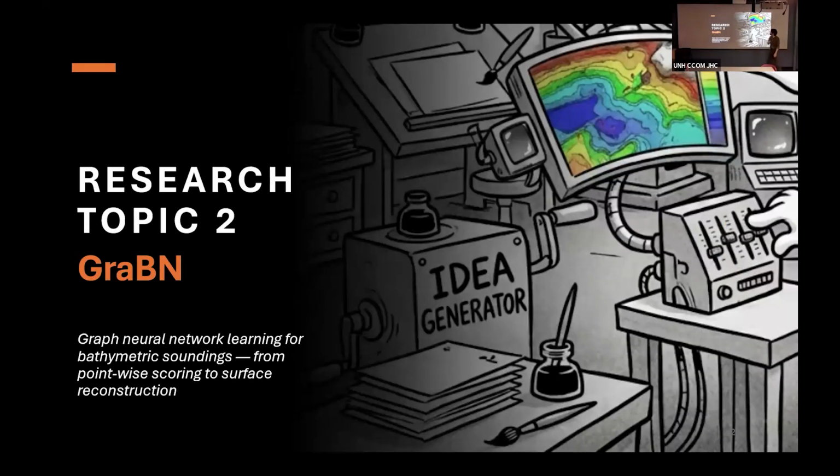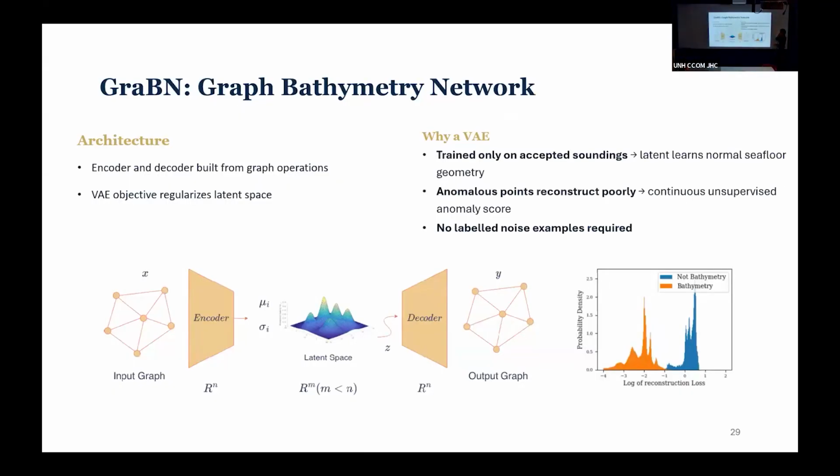It's bad. So this takes us to research topic 2, right? Now we have the subsampled data and we have kept all the anomalies. How do we decide what is bathymetry and what is not bathymetry? This is the GRAVEN network, graph bathymetry network. And this is how it works.